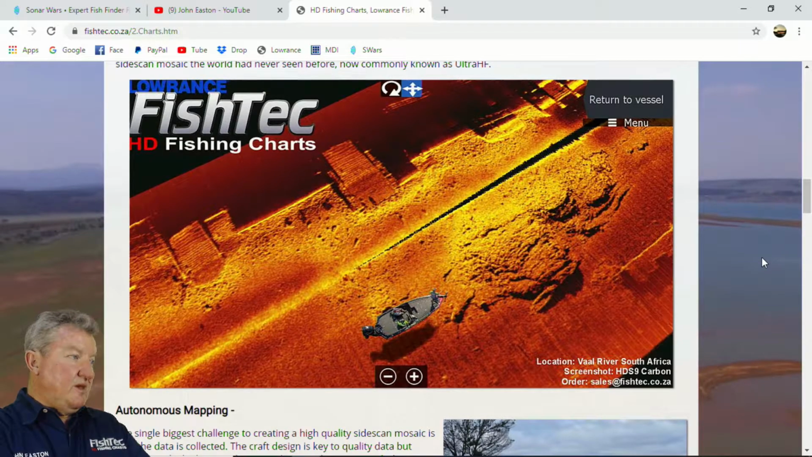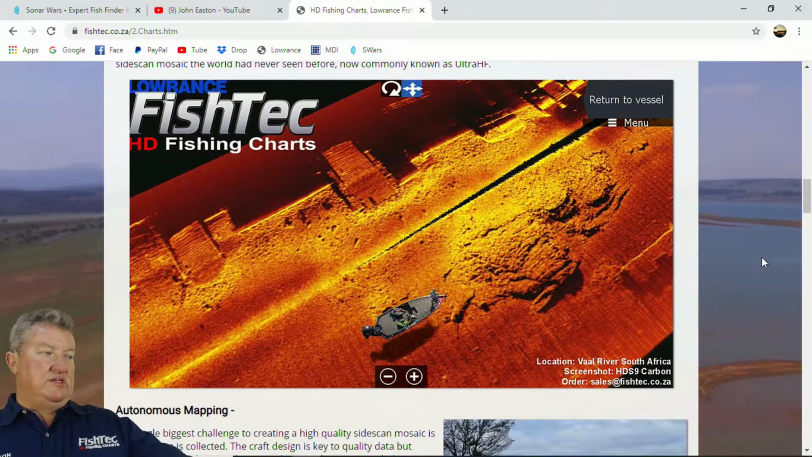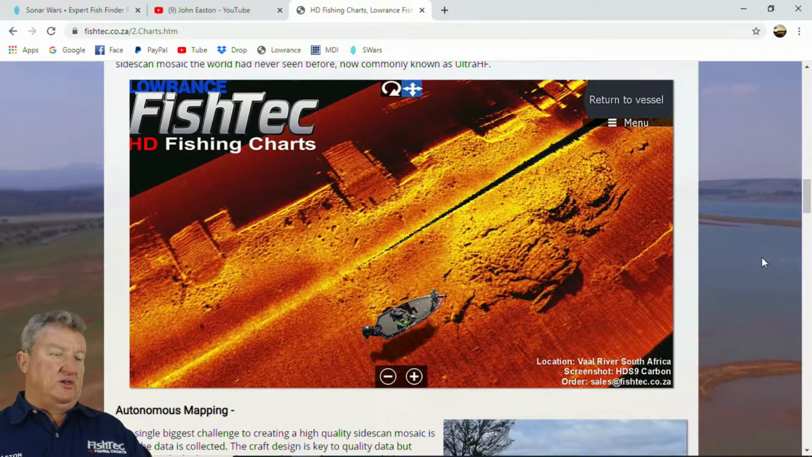I can tell you, anybody that has built a mosaic before, you see this picture that we've got here. Something happened while I was mapping during the 2017 build-up to the Black Bass World Championships, and it's like a light came on. And when I say a light came on, a light came on.